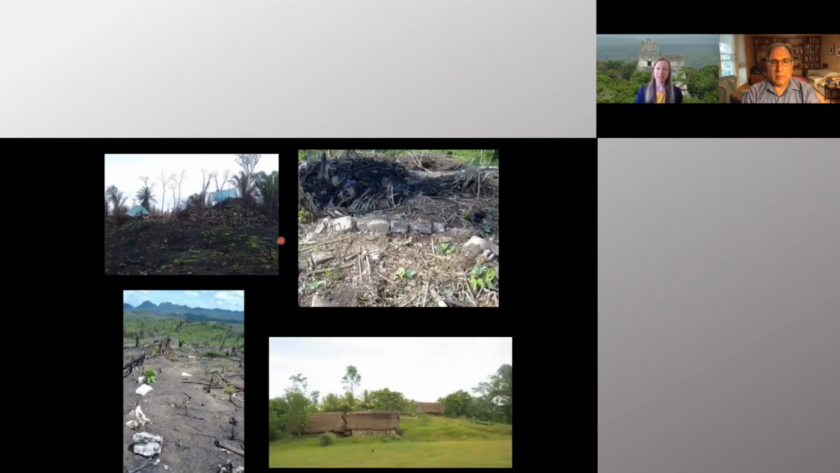So going back to that example of the differences in sizes of houses, here are some examples of sizes of classic Maya houses and what they look like today. A larger classic Maya house in southern Belize is this structure right here. It's about 3 meters or 10 feet tall, and it would have required significantly more labor and resources to construct than some of these much smaller houses like this one here.